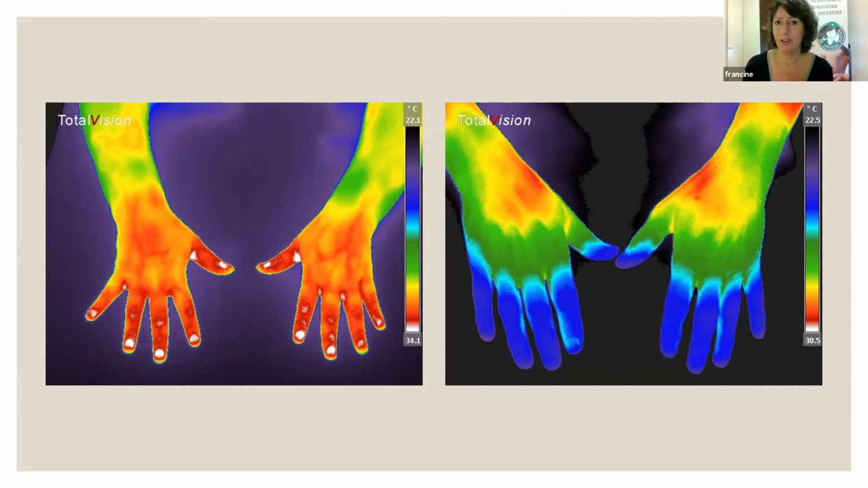I forgot to mention the colors. What does it mean? Okay, well, green is body temperature. And if we look at the sidebar, you see this sidebar with the colors. So green is body temperature. Anything up, so cooler, all the way to black is very cool. But if we go down to yellow and orange and red, it's warmer, and white is the hottest color we have.